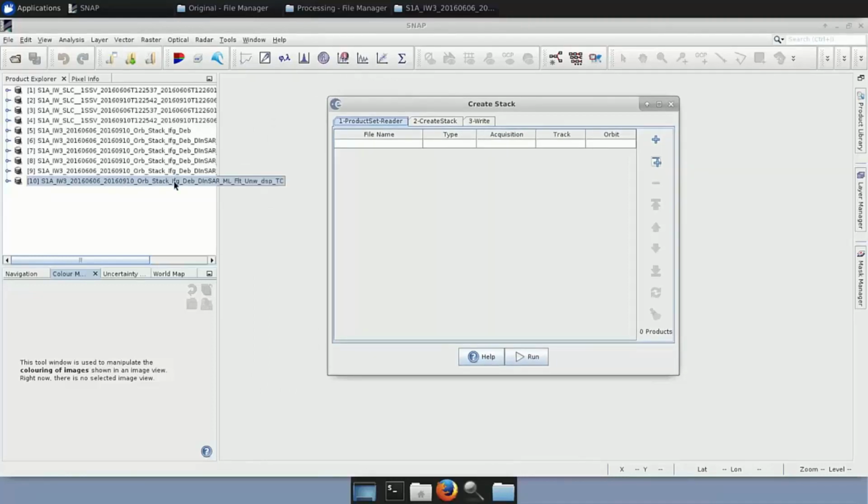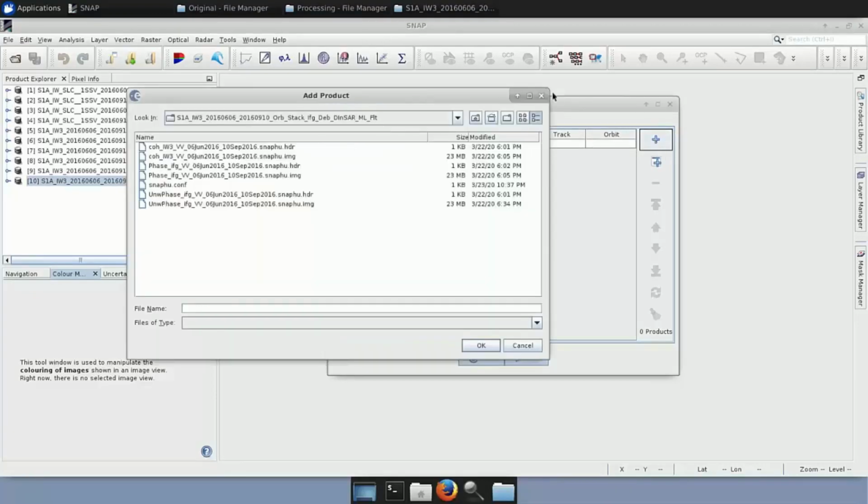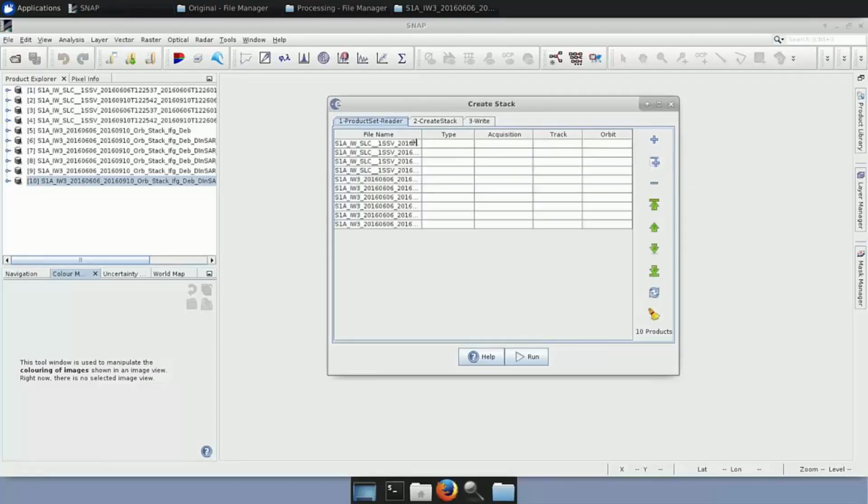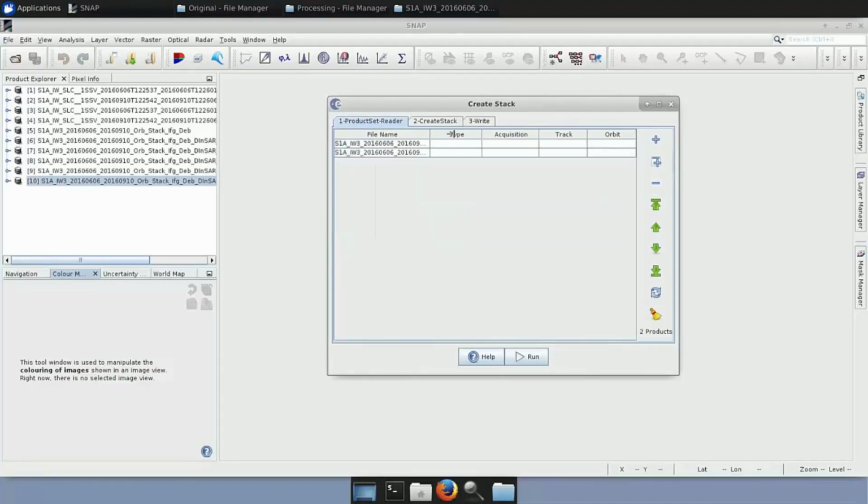We can go here and we can open them one by one by navigating to the proper folder, but we can also do the other simple step, just add all of them and remove all the previews that are opened in the Product Explorer window and keep here only those two that we need.